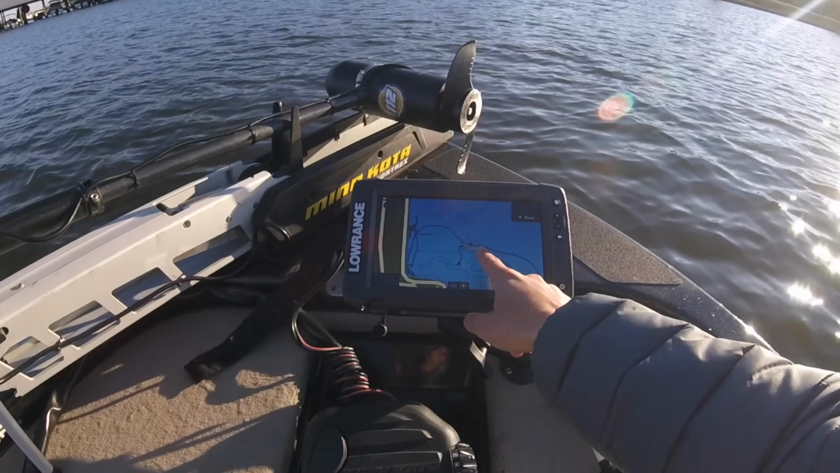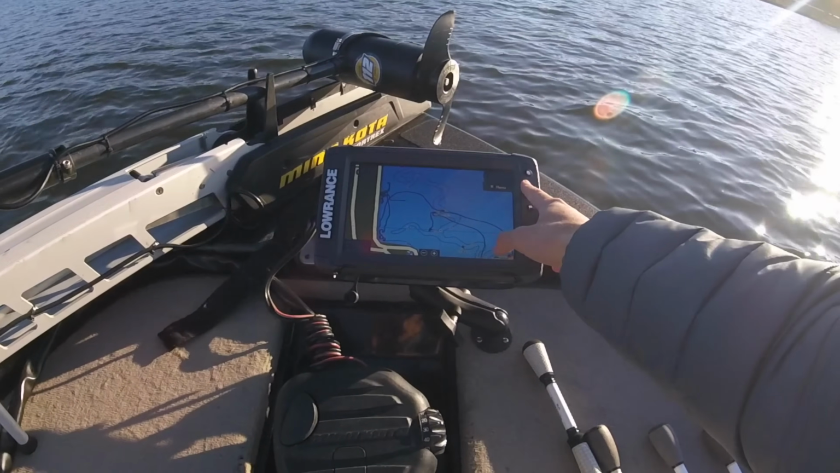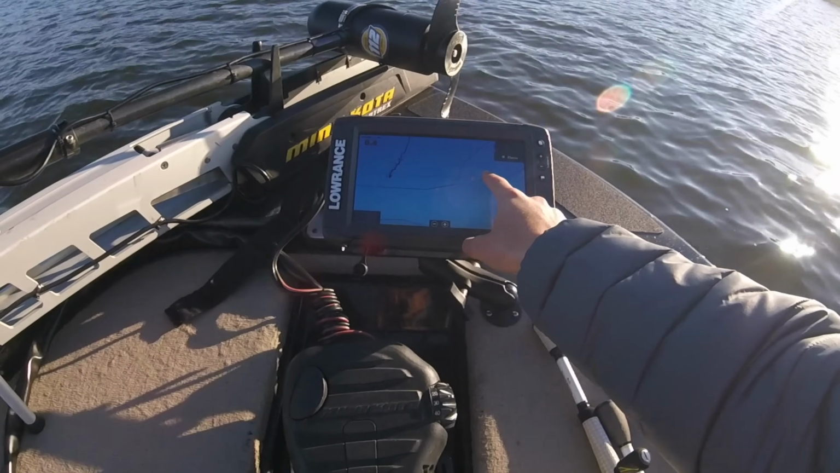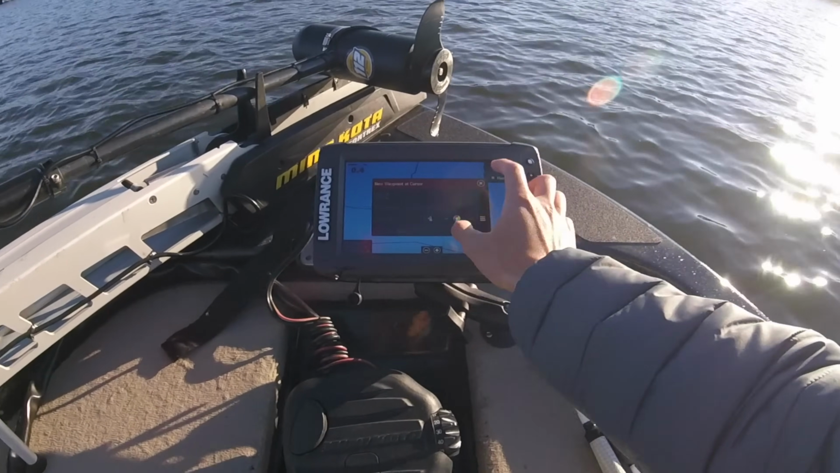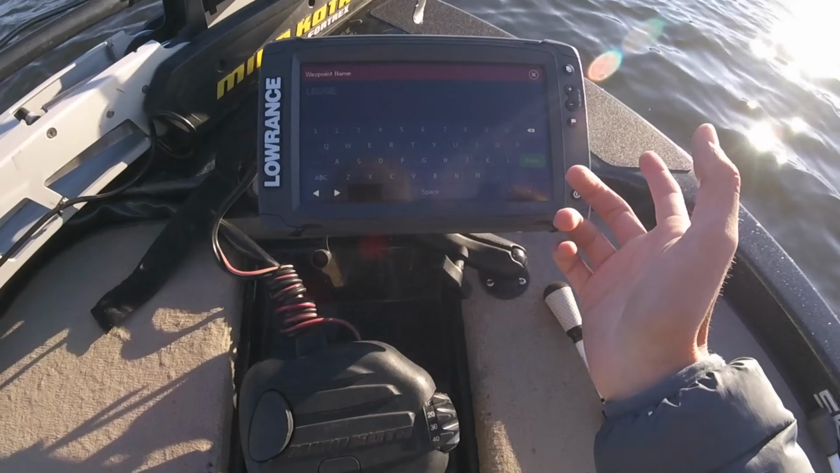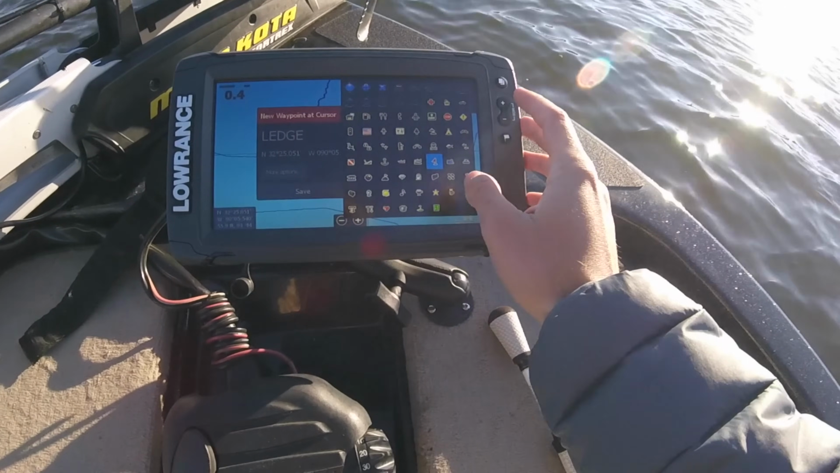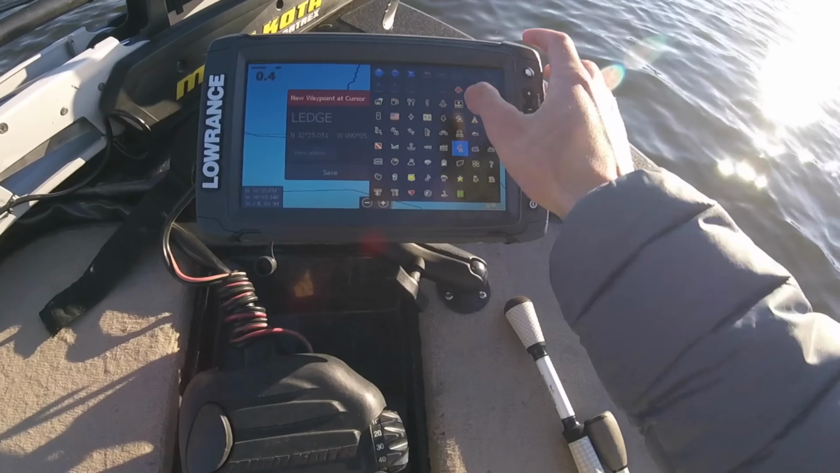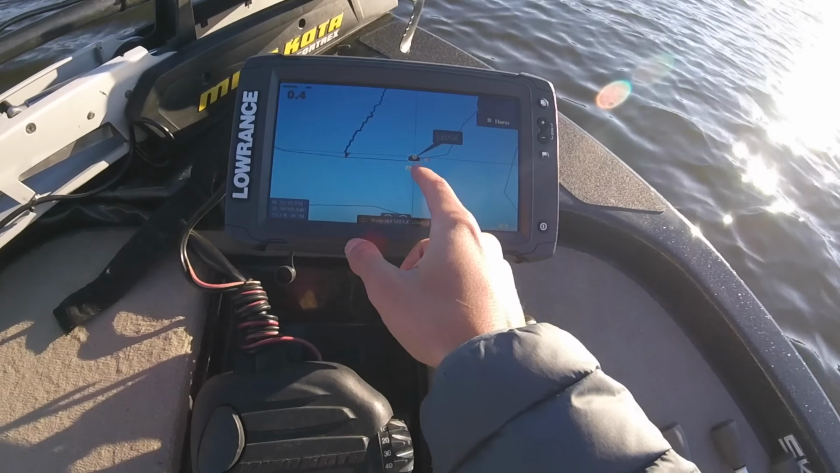I'm going to show you, as far as sending waypoints, it's much easier than I thought it would be also. I figured with it being wireless, it'd have a little bit of a lag to it, but, you know, say I pretend there's a ledge right there. You click your flag button. We're just going to do, like, ledge, which it's not, but we'll go for it. And then you get to pick your emoji. And for a ledge, I usually stick to just your rock pattern, which is basic, but, you know, go for that, save it. So it's going to be right there.